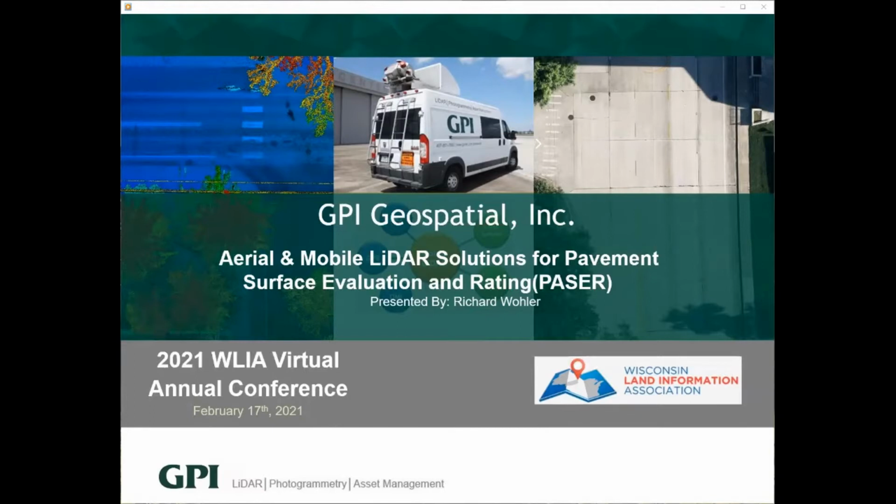LiDAR, whether aerial or mobile, is fast becoming a mechanism to detect and map pavement surface deformations. We will explore the planning of a LiDAR aerial acquisition and a mobile LiDAR drive plan and show how these platforms can be used to accurately depict and map these deformations.